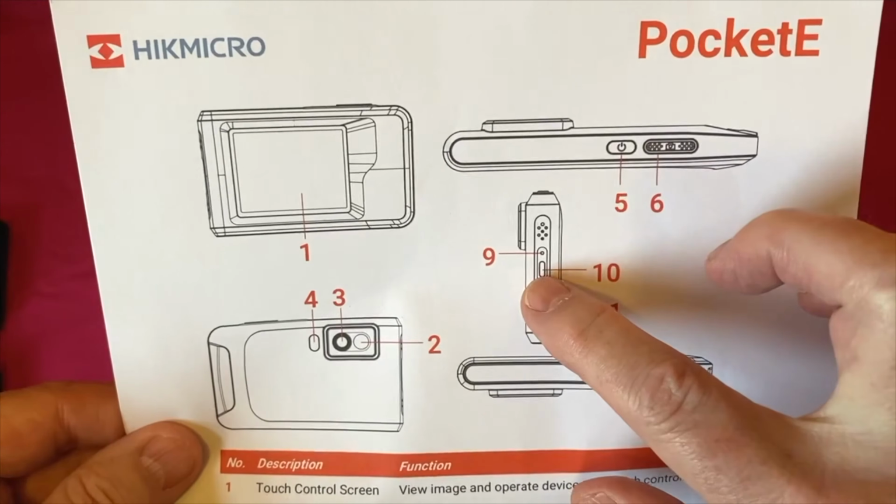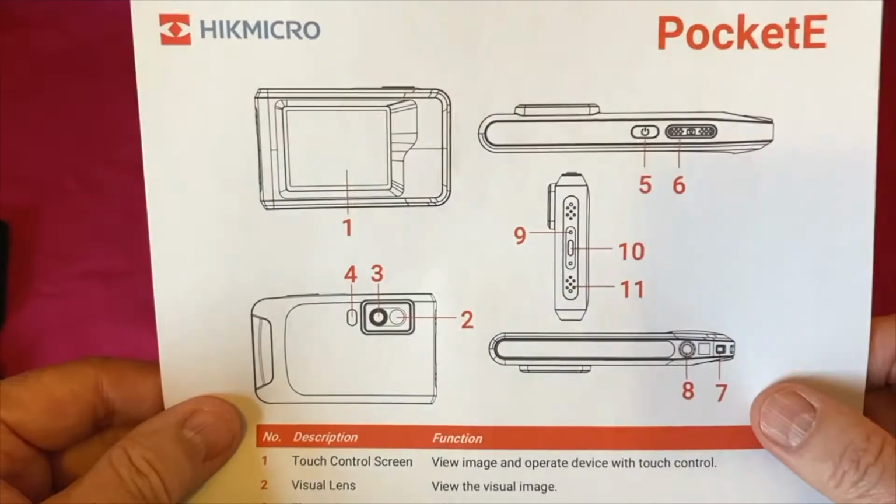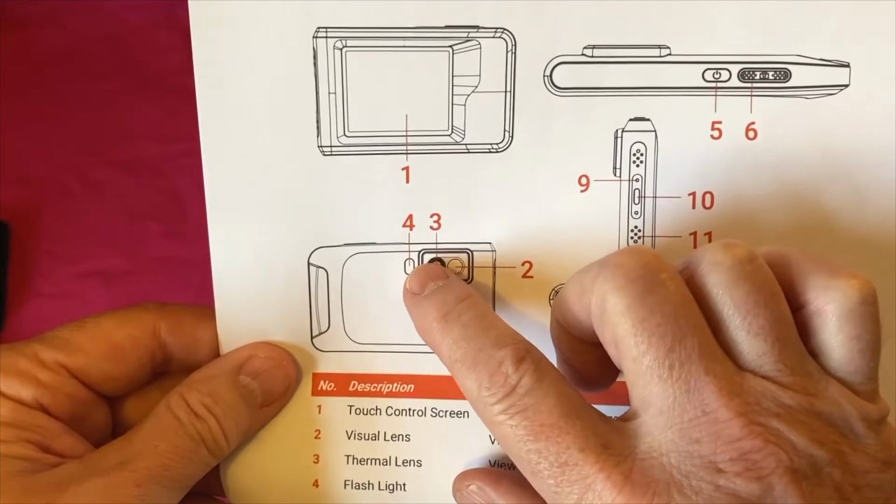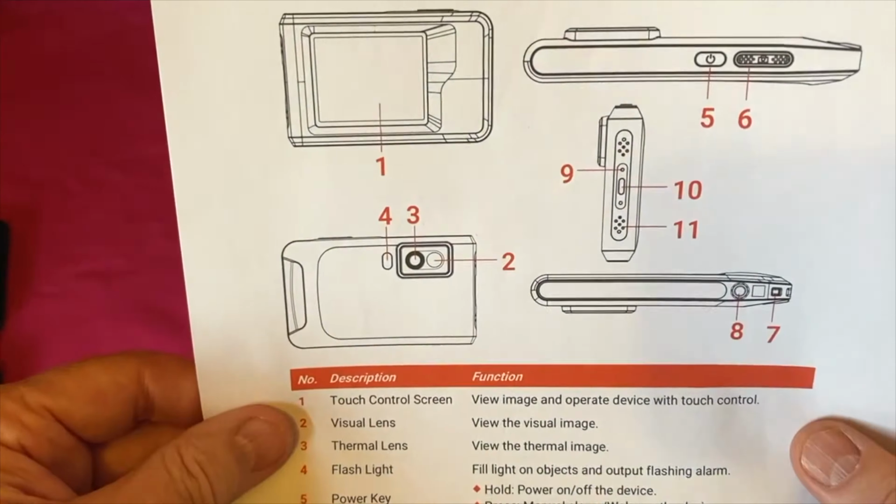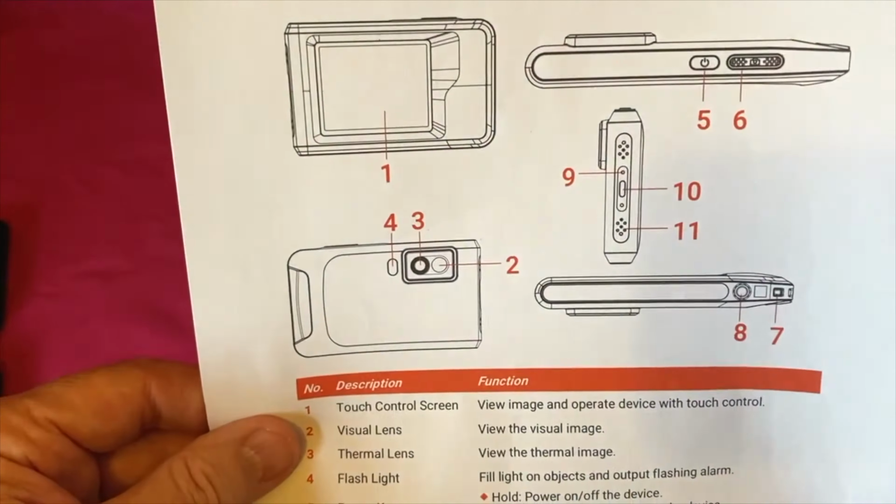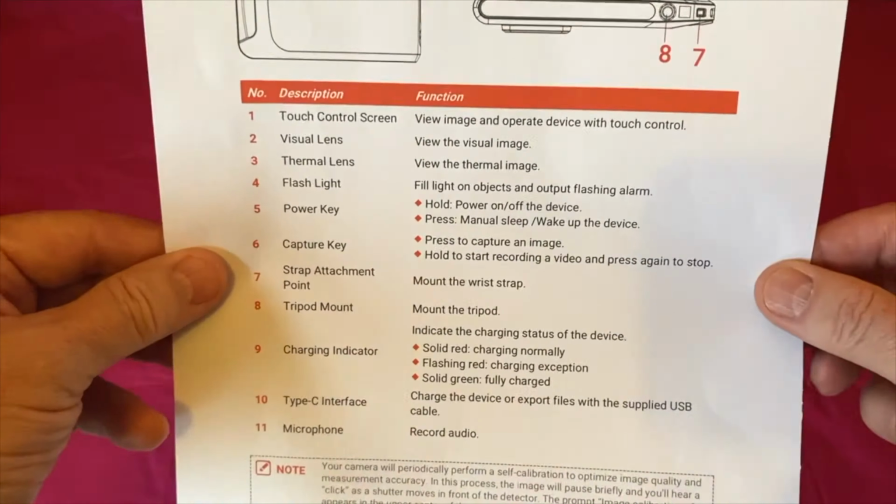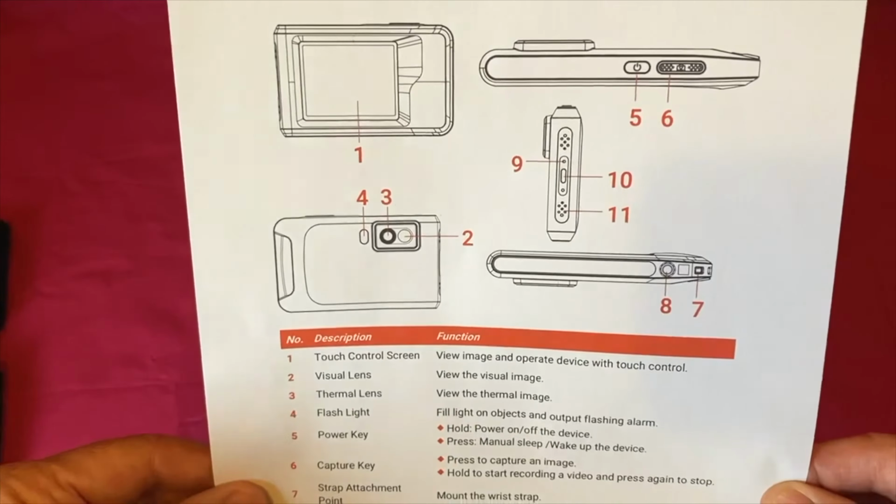There's a USB-C port here for charging the device, and on the front, as we'll see in a minute, we've got a flashlight here, an LED light, and we've got the IR sensor here, and then we've got the usual very, very low resolution visual image there, and on the back we've got this screen. So if you want to freeze that to read it, you're welcome. Tells you a bit more about the device.